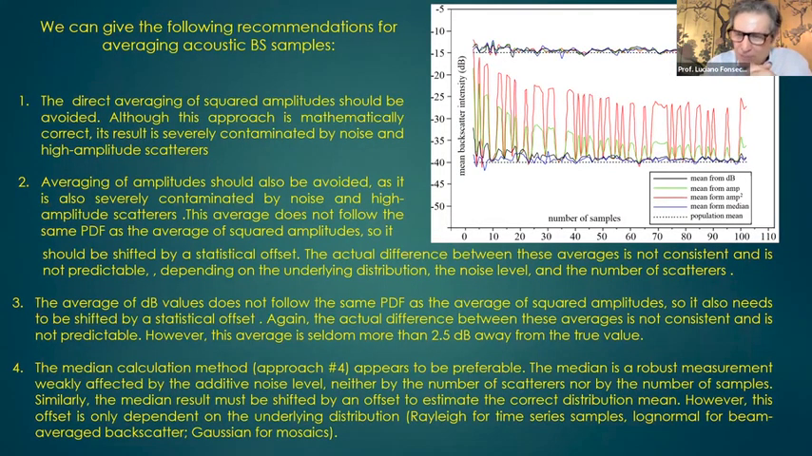So with those observations, I would like to give you guys some recommendations. The direct averaging of squared amplitudes should be avoided. Never do that. You see, this is the red one here. The results will be contaminated by noise and high amplitude scatters. So you cannot do that. Averaging amplitudes is neither good, you can have huge distortions, it's the green line here. On top, it does not follow the same PDF density function as the PS, so you need to add the statistical offset.